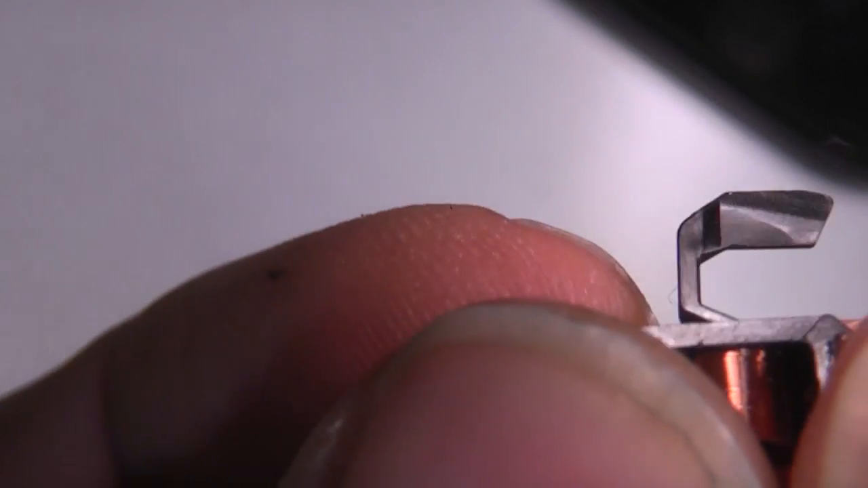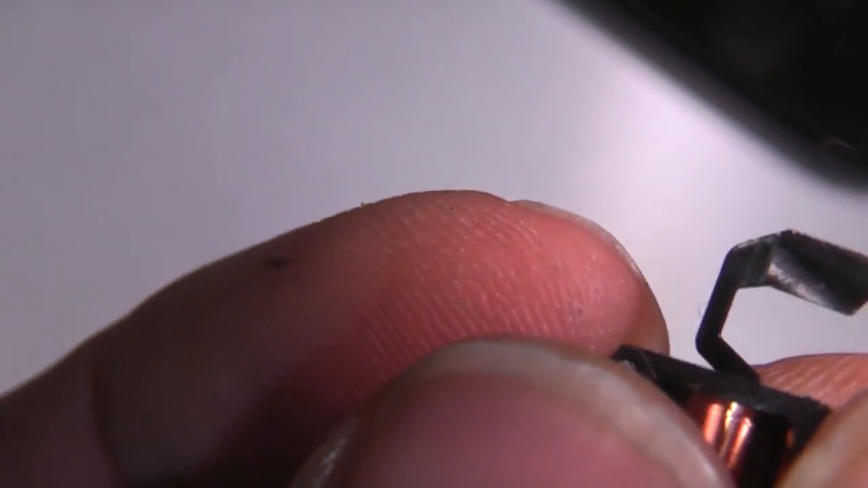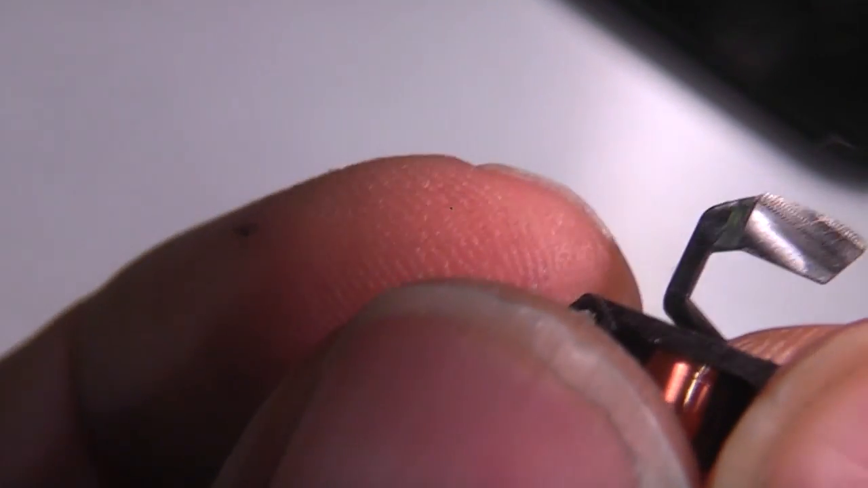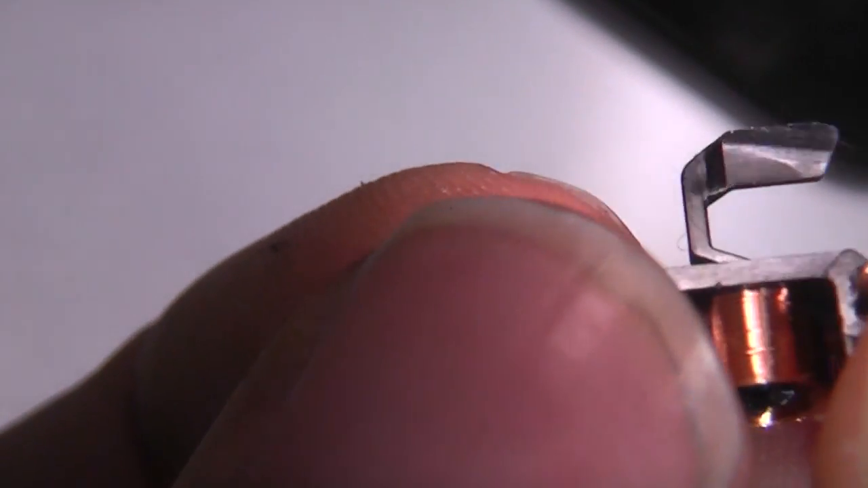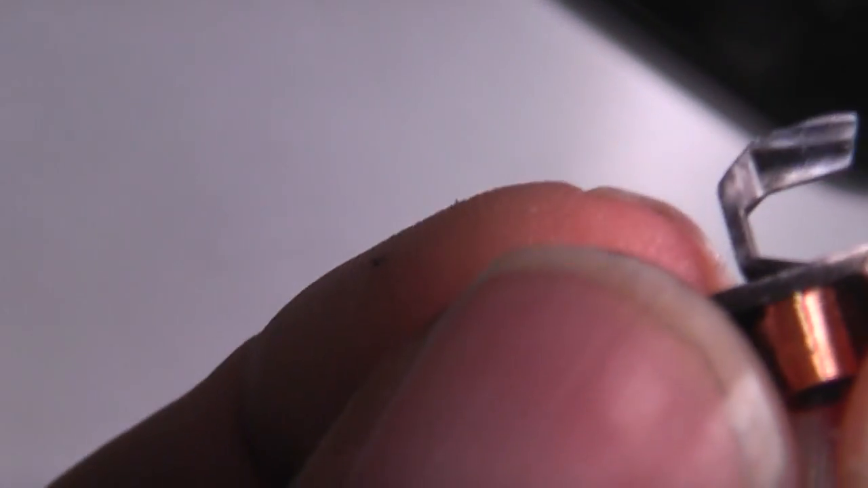Right, now if we take a close look at this shutter, on first glance it appears that it's almost got a curved surface, but actually I don't think that's the case. I think what we've got is just leftovers from the machining marks from the injection mould. It's probably a bit hard to see on the video.